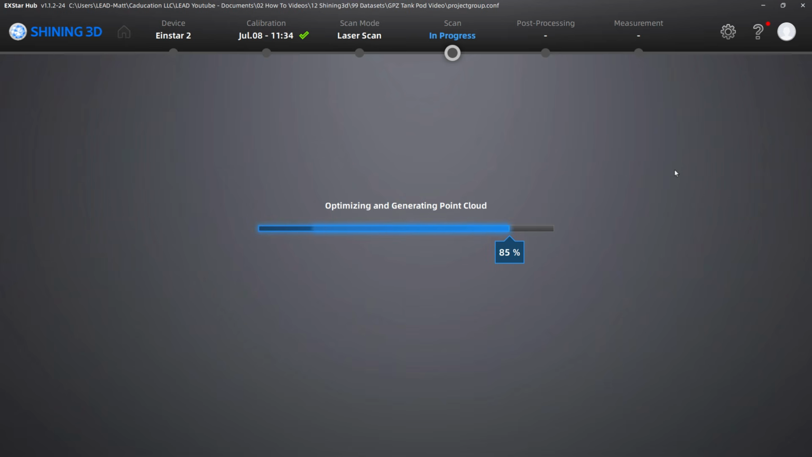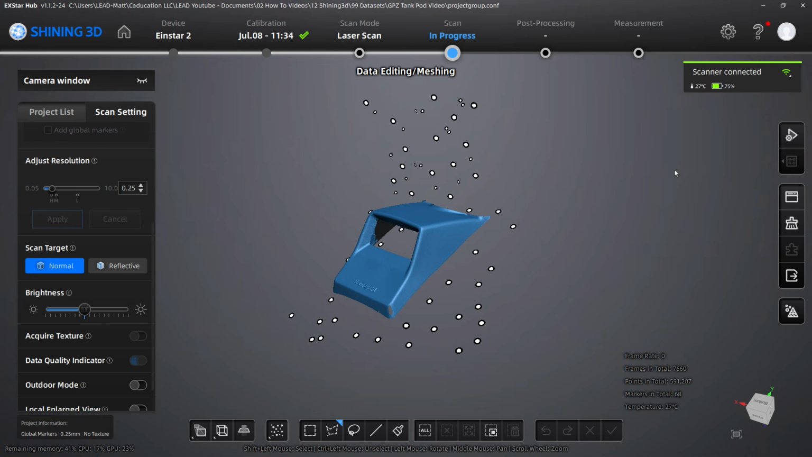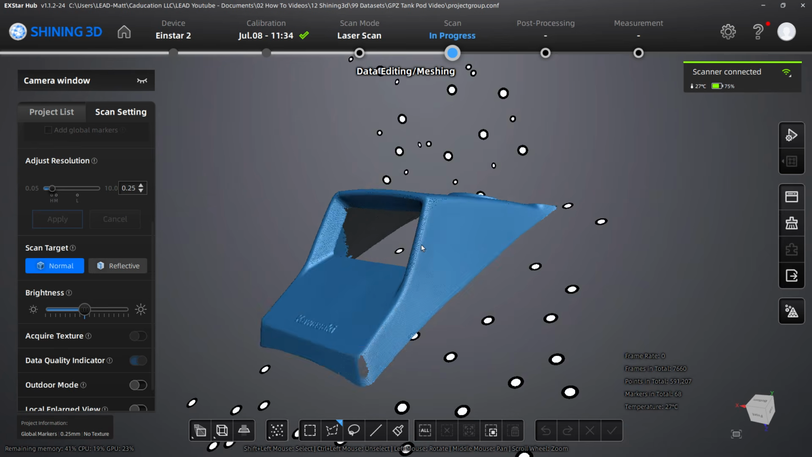Again, it's not required that you use things like this to stand your part off, but I do find it really helpful when you're going to clean things up because it makes it much easier to do any sort of cleanup here. All right, so here's the point cloud.